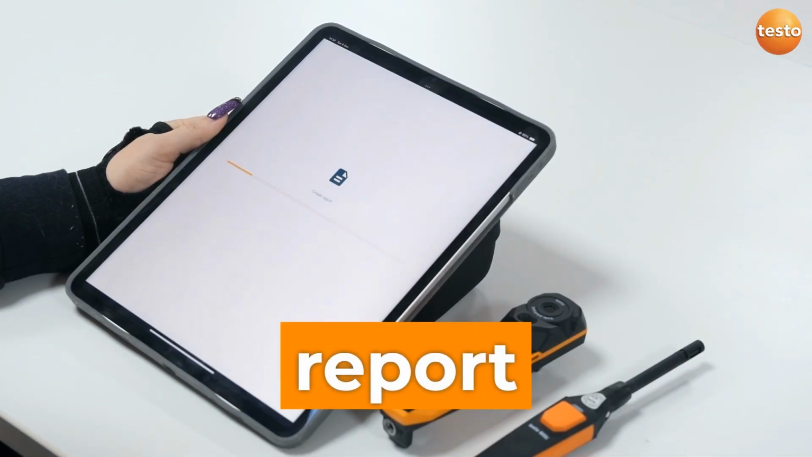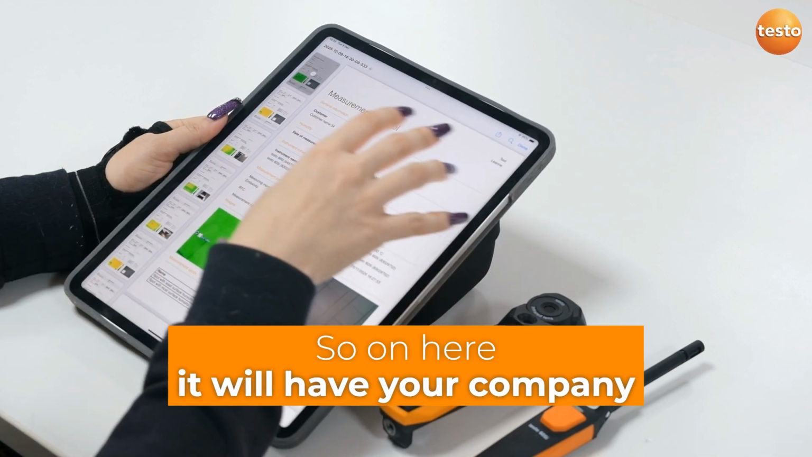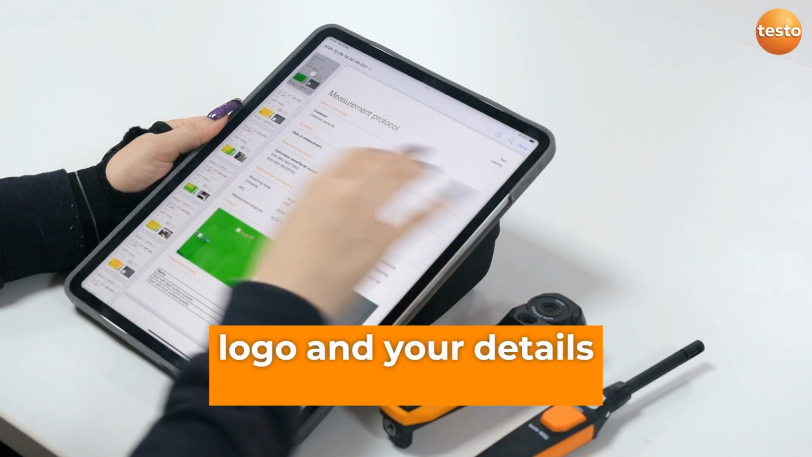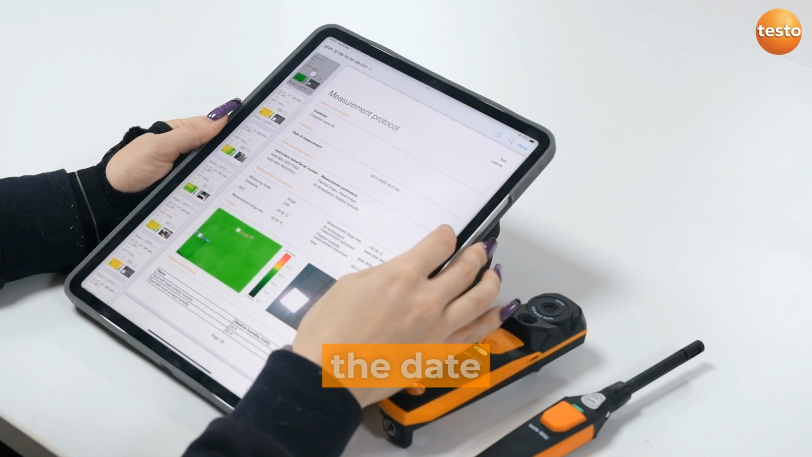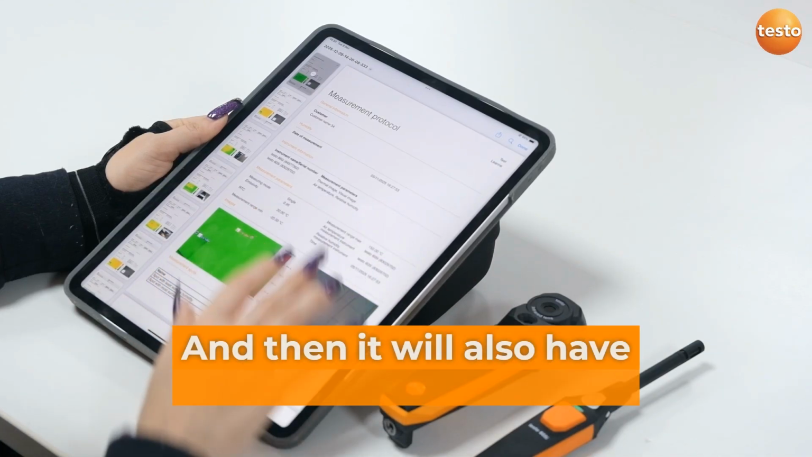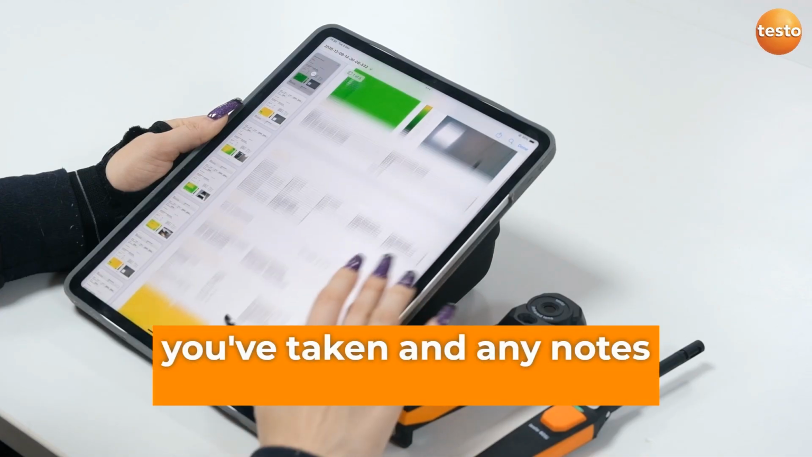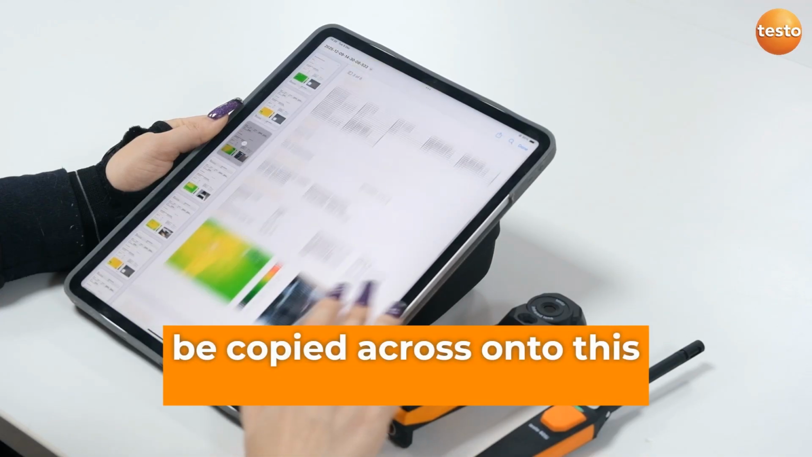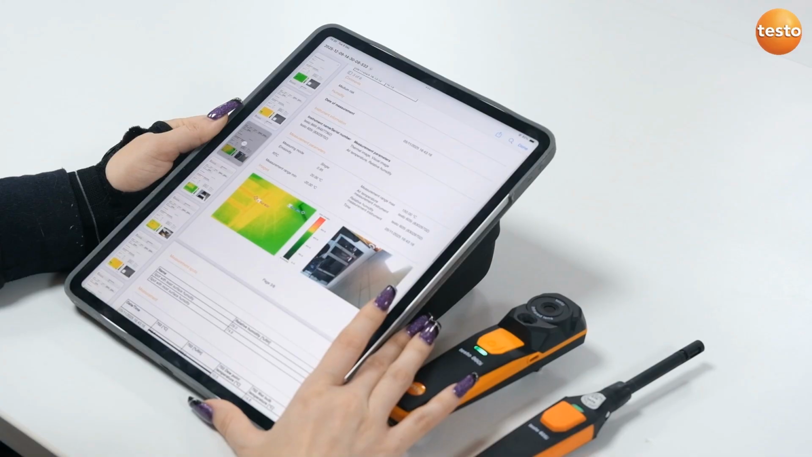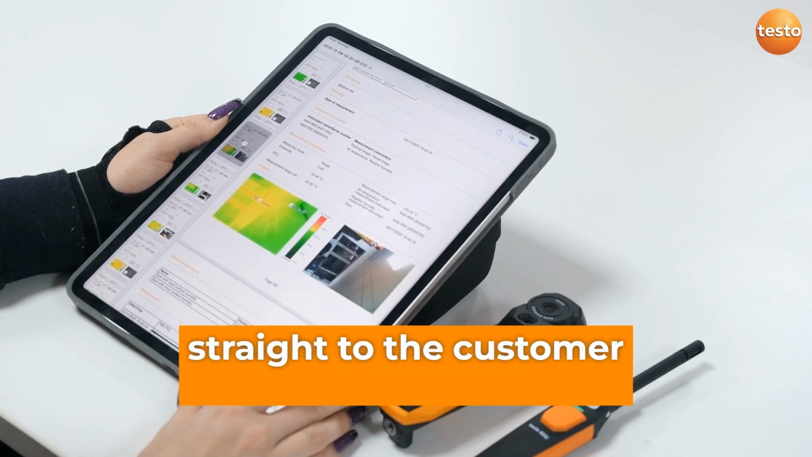All you need to do is select the images that you want to put into the report, and then go generate your report. So on here, it will have your company logo and your details. It'll have your customer details, the date, the instrument that was used, and the serial numbers, and then it will also have the pictures that you've taken, and any notes that you've written will be copied across onto this report. And then you can just email this off either to yourself to view on a PC later, or send it straight to the customer straight away.